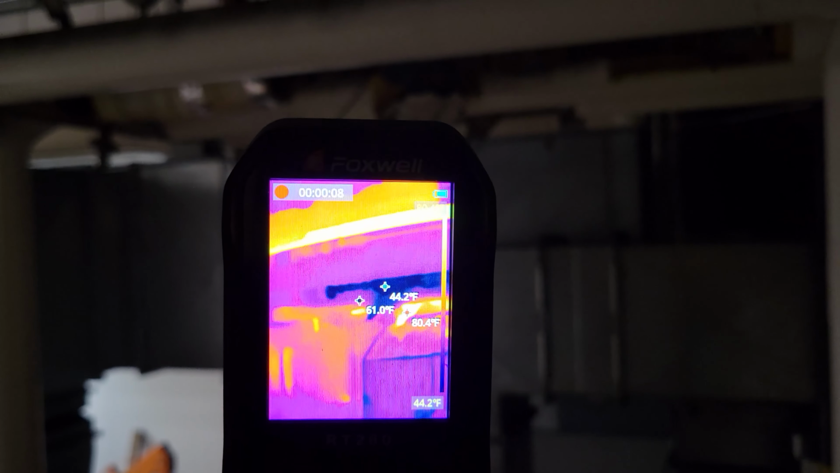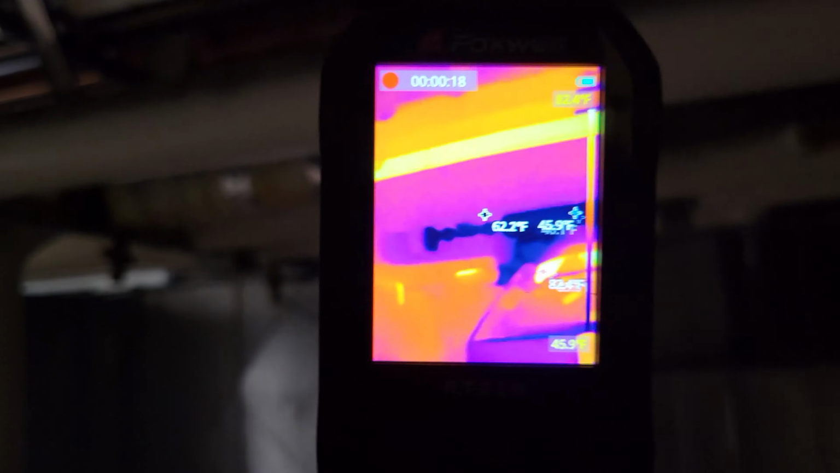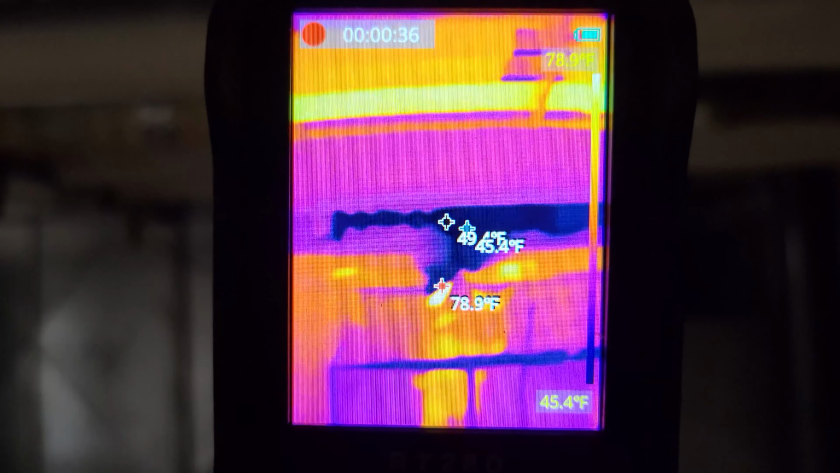So we're actually troubleshooting this, trying to figure out what was going on. So that is our chilled water. You can see in there that is black, so that is super cold. So we know for sure that we got cold water coming through there. No second guessing that, no making sure, since sometimes those thermometers don't work right. But with this, that is dead obvious is what's going on right there.